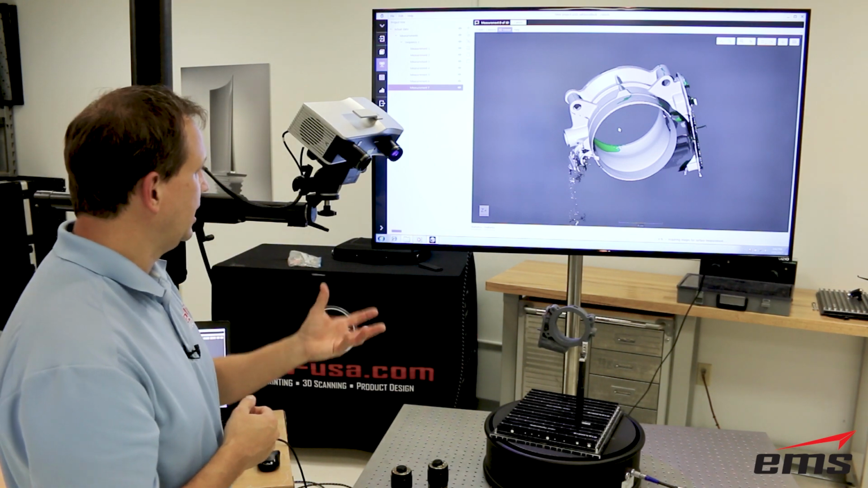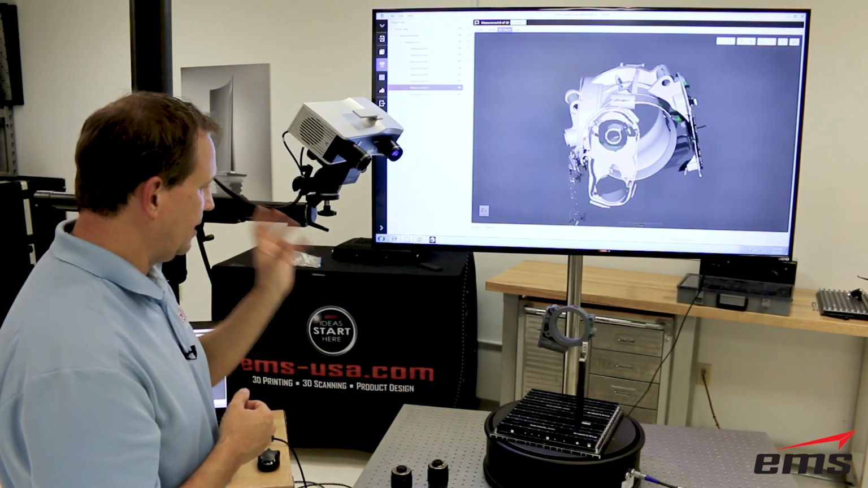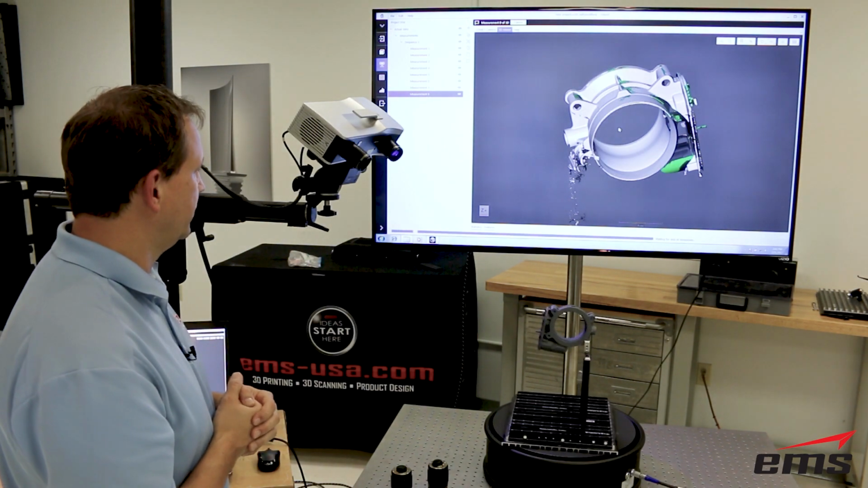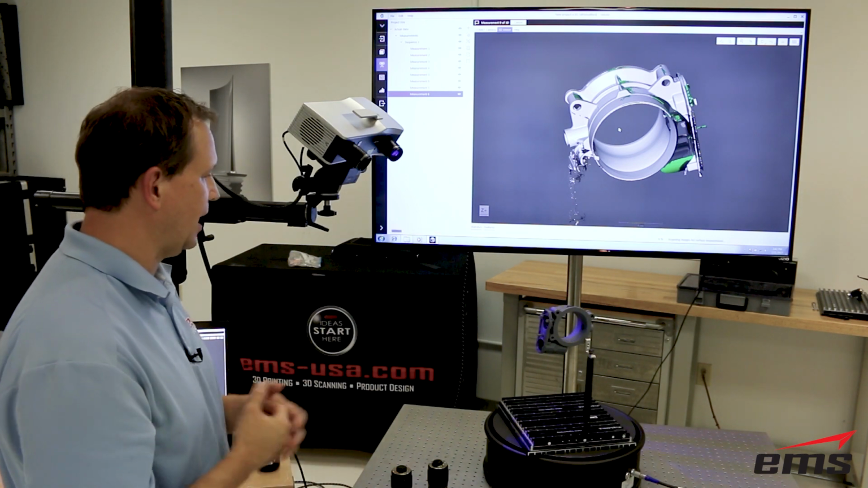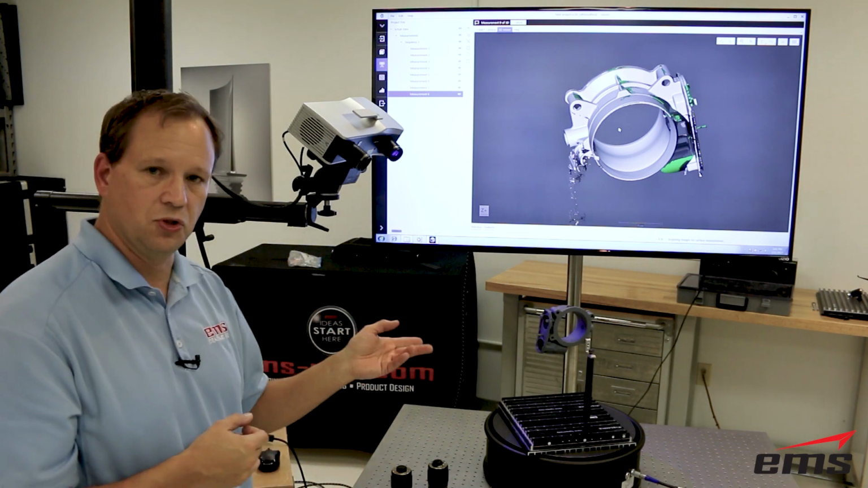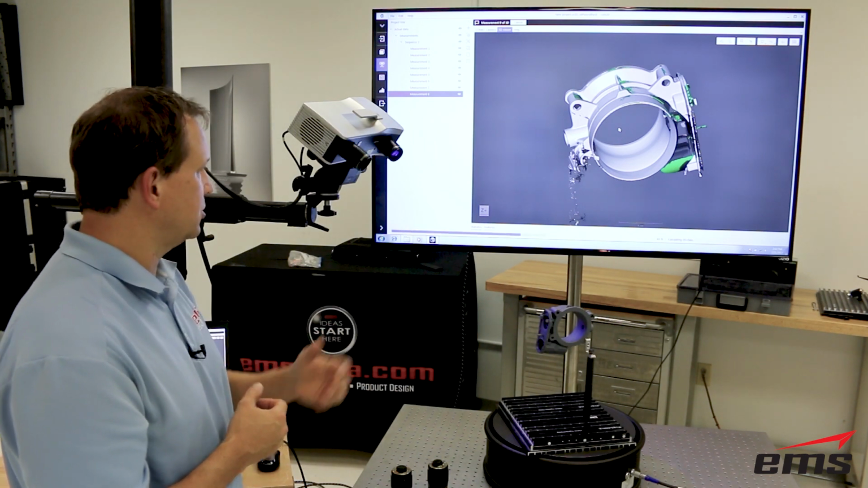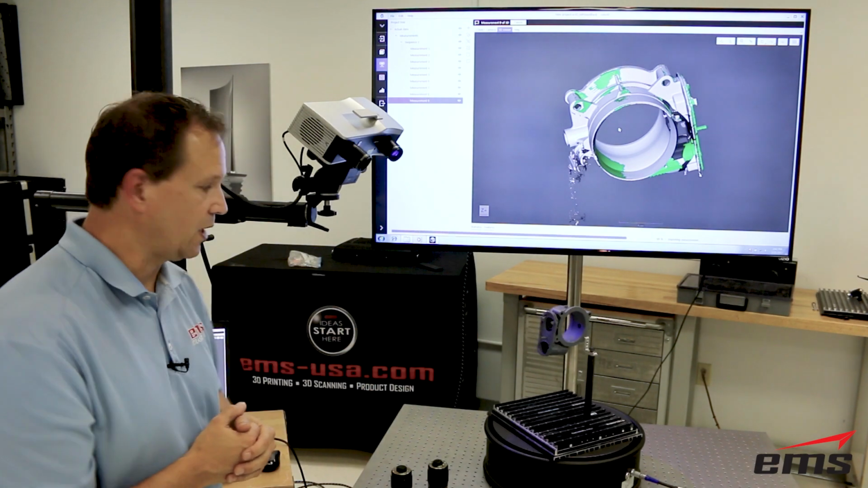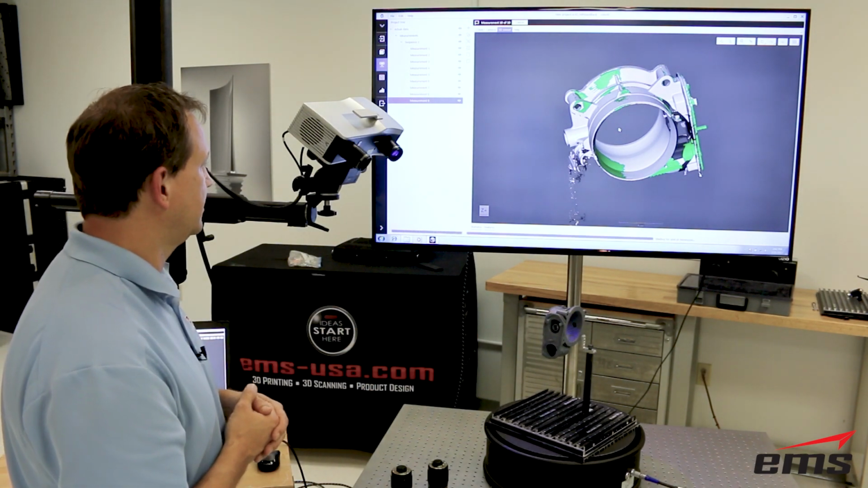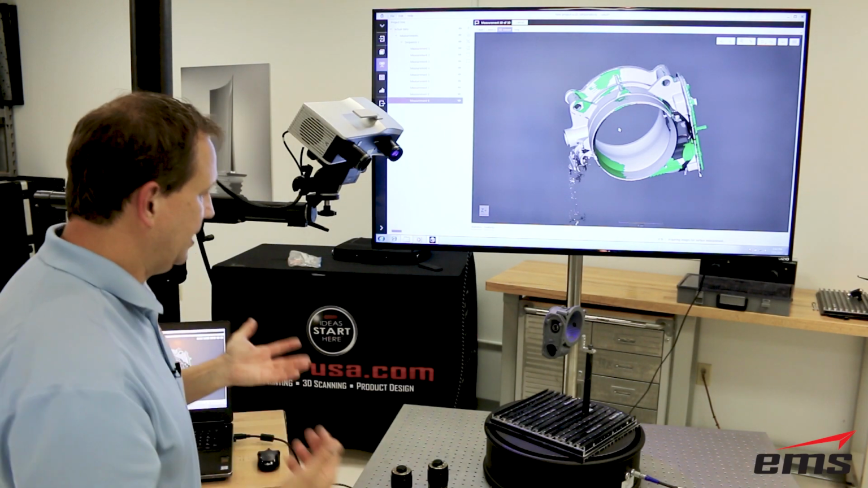So it's basically projecting that light pattern, and then picking it up with the lens and then moving along and scanning. So you can see it happens very fast. Each scan only takes a few seconds. We'll zoom in here in a minute. You can see the actual light pattern. But that pattern just shifts across the part. The lens is picking it up through that process of triangulation and then moving on to the next one. So you can see a setup like this really only takes a minute or two.